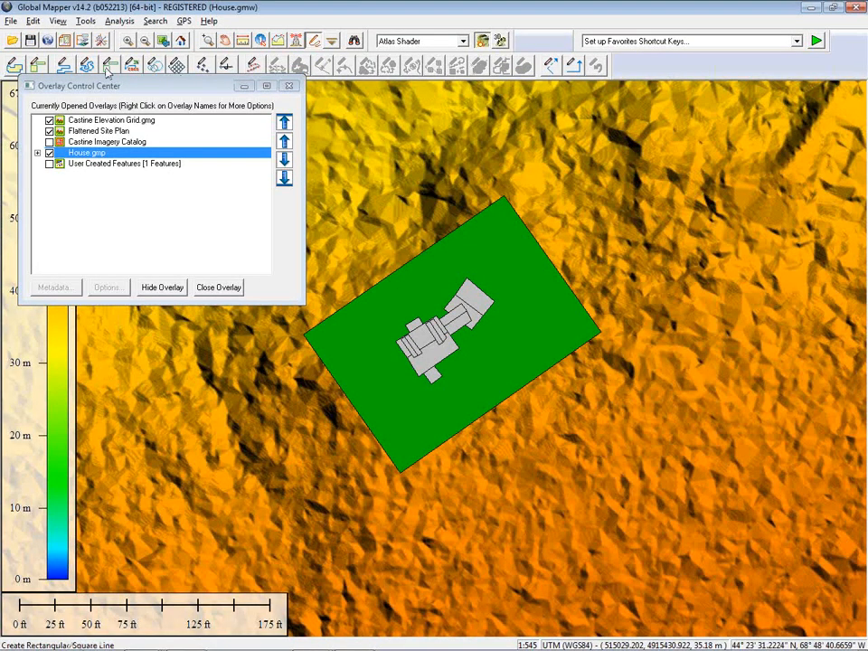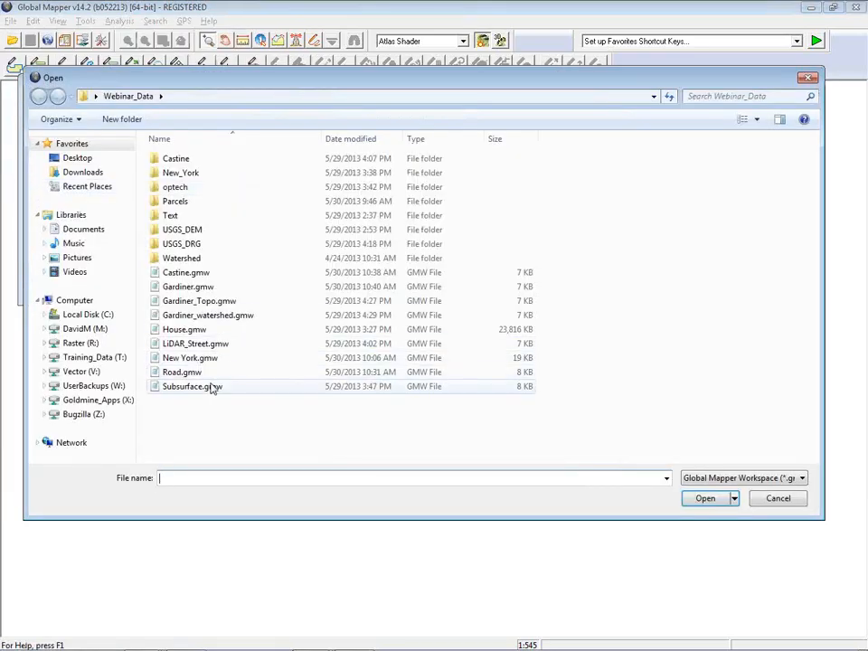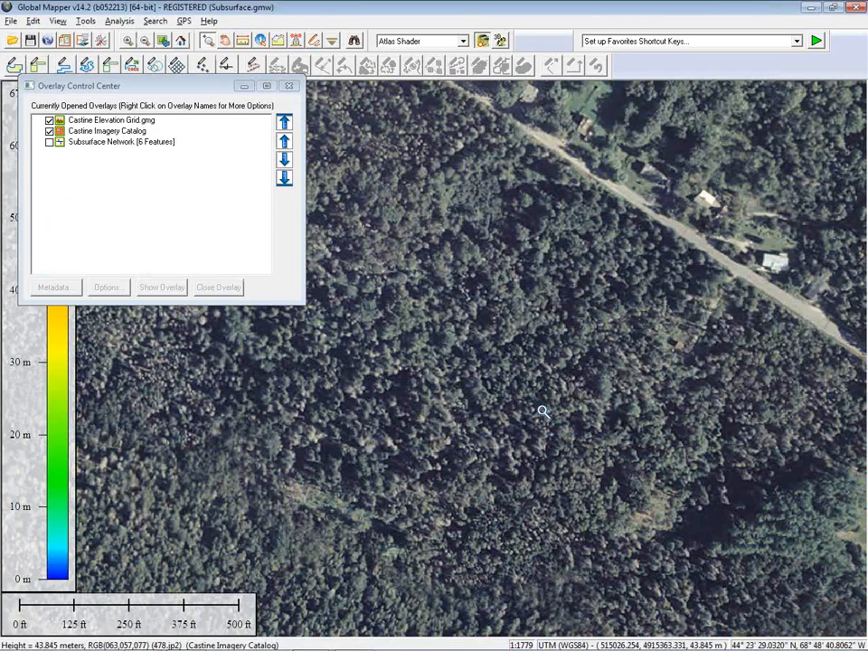I'm going to close my 3D window and look at my time. I have one more vector scenario to show you very quickly. Again, let me unload all my data. And we do not need to save. We're going to load up my final workspace here, and this one's called Subsurface. The Z value that I assigned to the house or to the simulated building was a positive value. It was essentially above the surface.